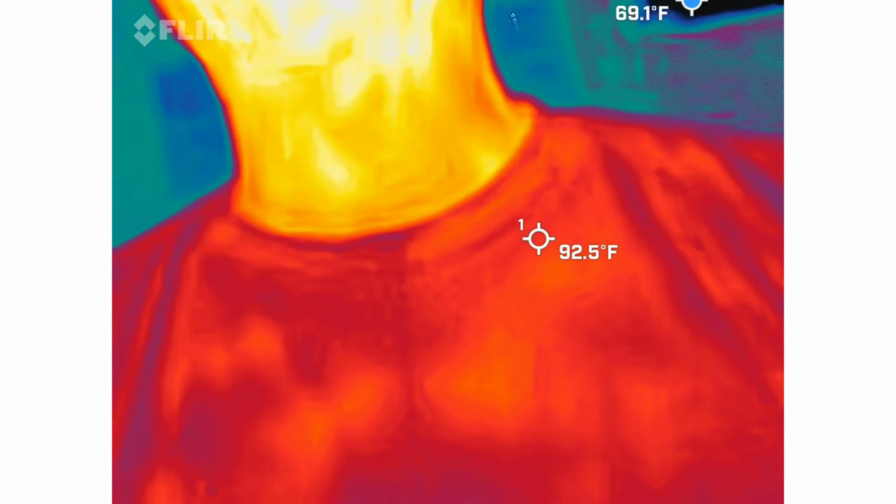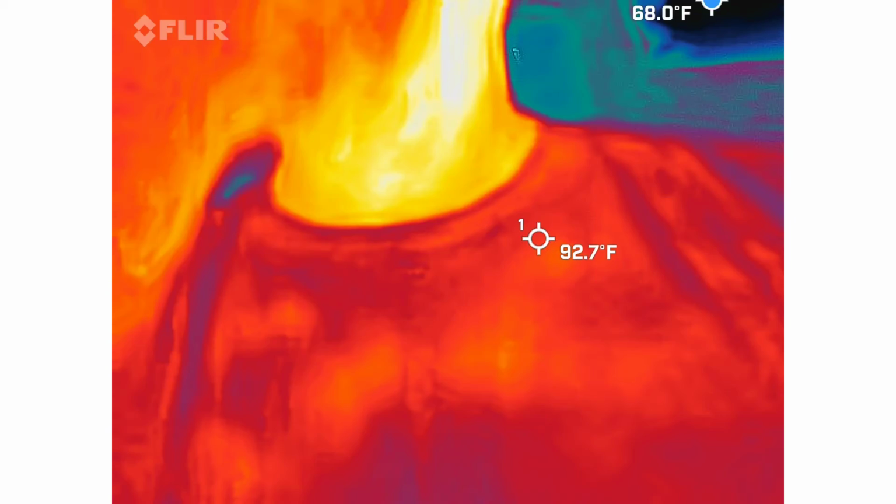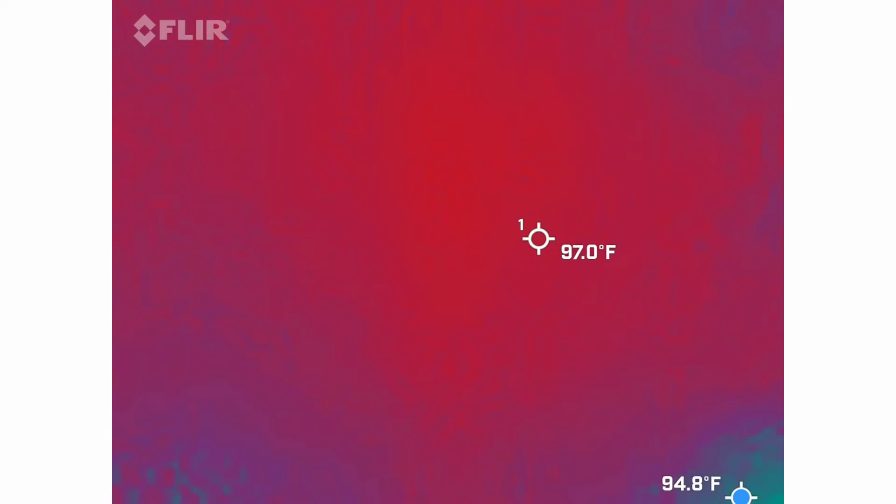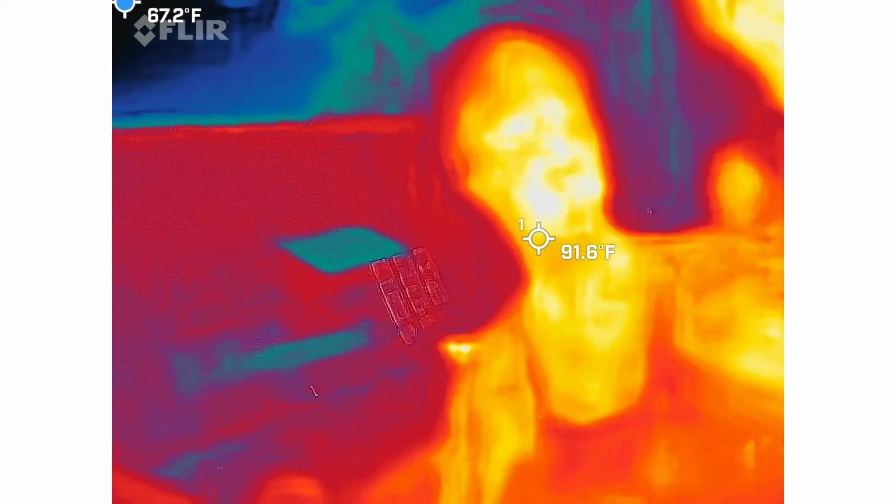So he's like, man, I don't want to see anything. So you're going to hold this horizontal just like this, treat it just like a cell phone. The camera's on the left-hand side, so you don't want to put your hand behind the camera, otherwise the whole thing turns red. So, again, always keep it horizontal.